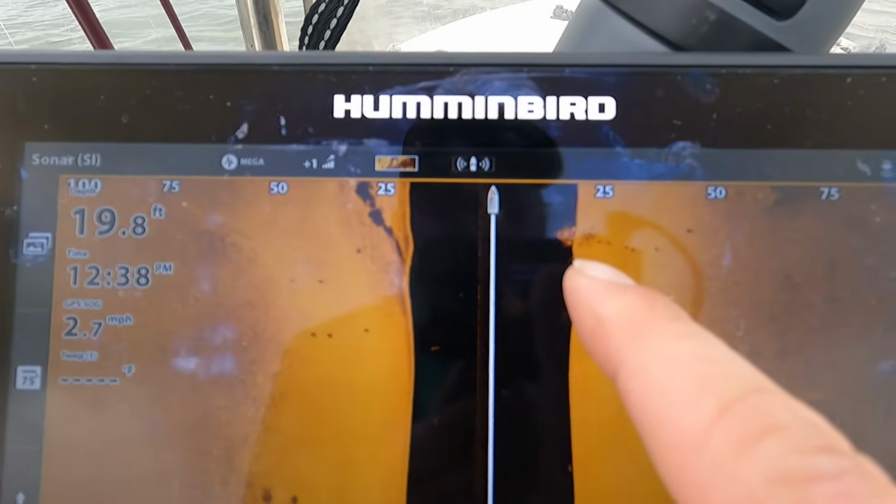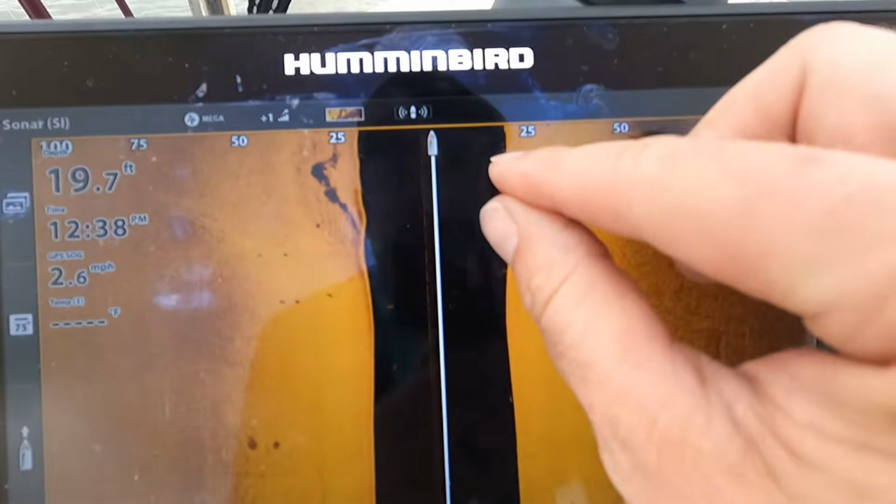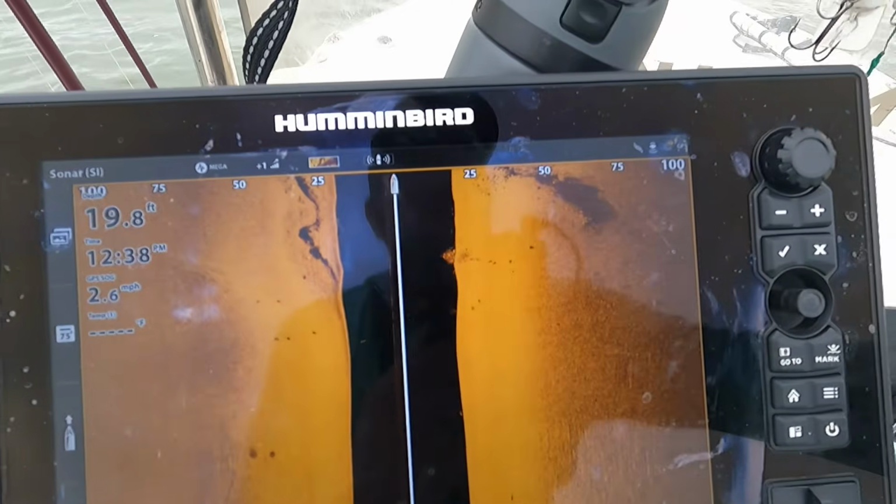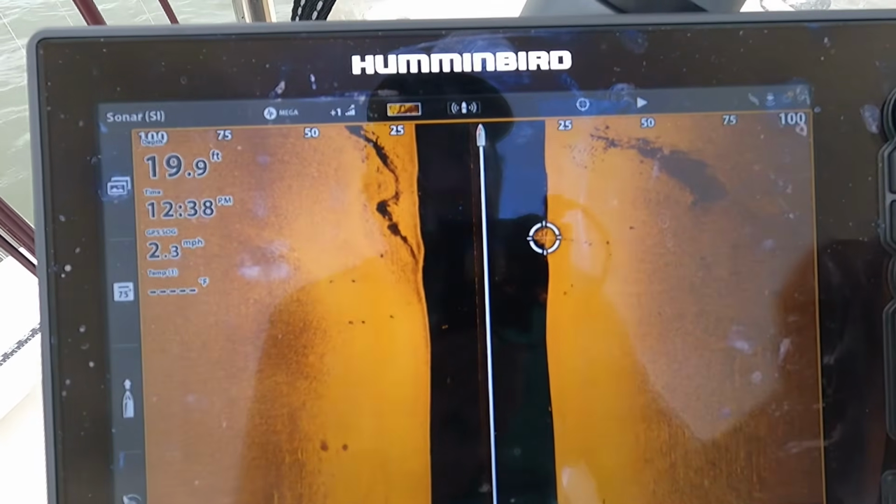That is a mondo size brush pile. It's actually really good to see. So let's actually start right there. We're going to again mark it. We're going to go over there to it, but what you would do is mark that.